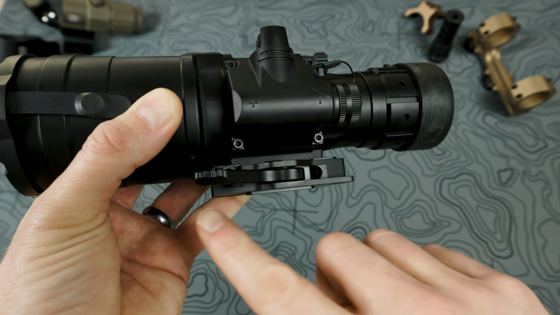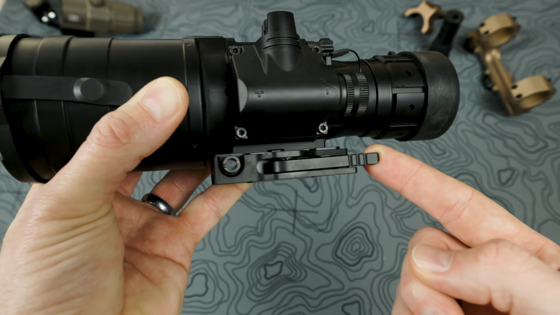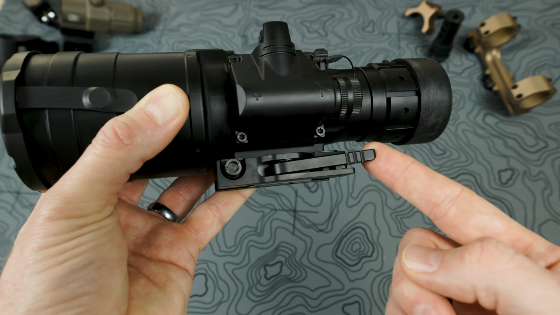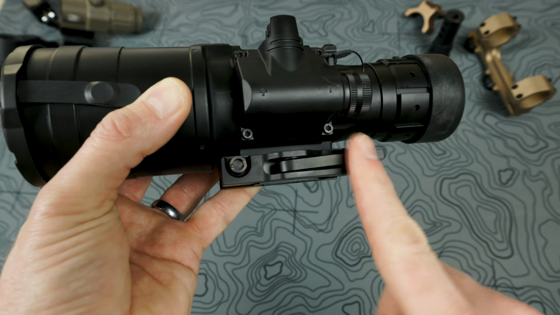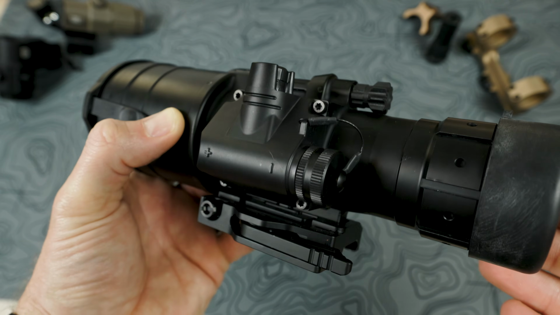Then we have an actual release lever here. You see how it just flips over to the side, but then it locks in place unless you actually lift up on it. So it'll stay here nice and sturdy, but if you lift up on it, it'll just loosen easily. So it's easy to connect into your whole system.